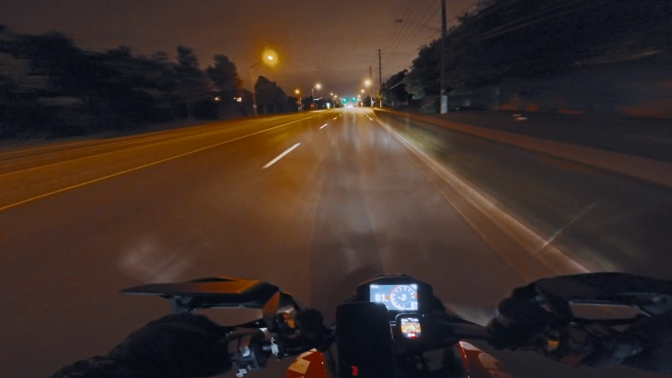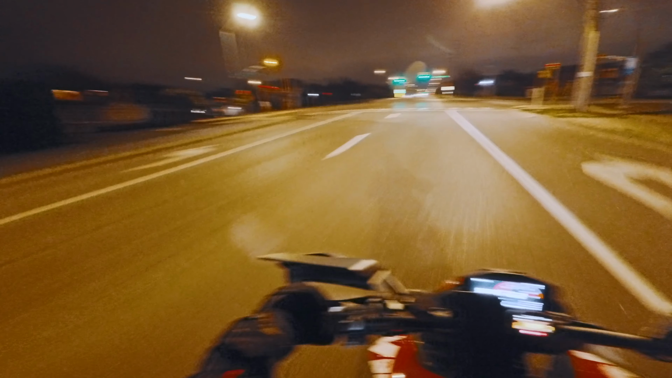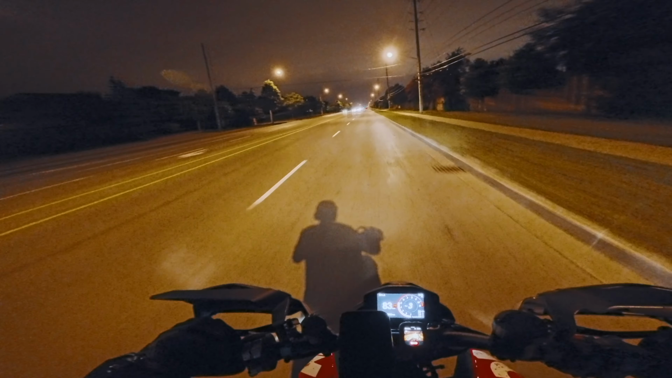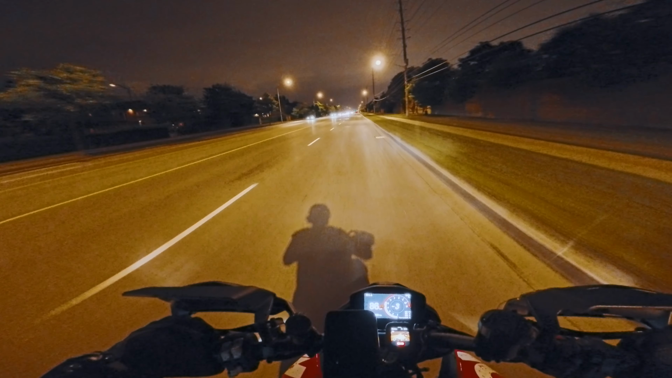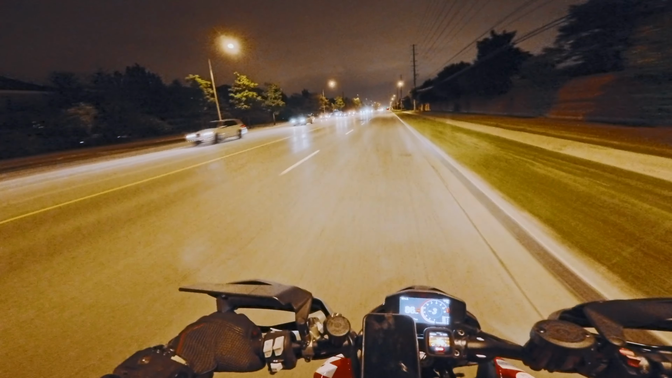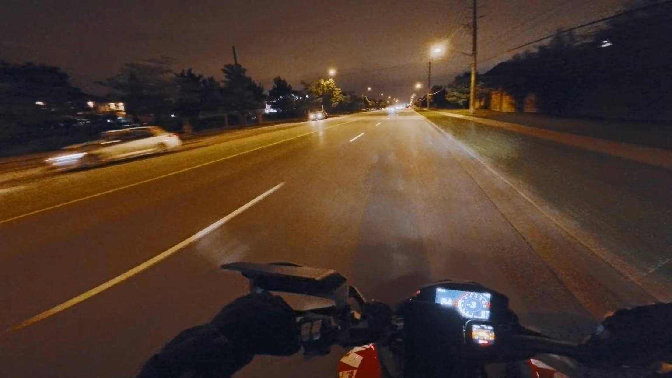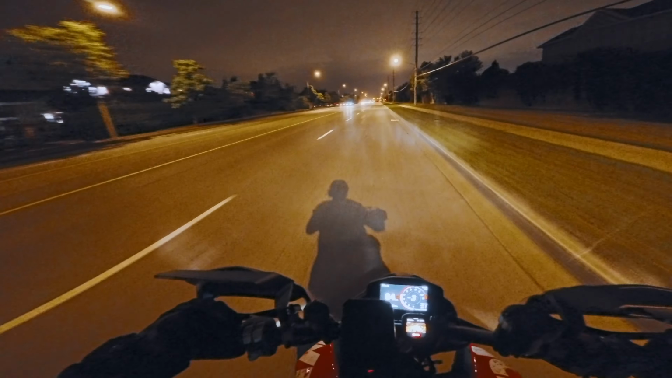Light. Anyway, I was saying I love night rides. They're great, because there's less cars on the roads especially, but I don't know, just the whole atmosphere of it, you know? I feel like you're not so exposed, if that makes sense.